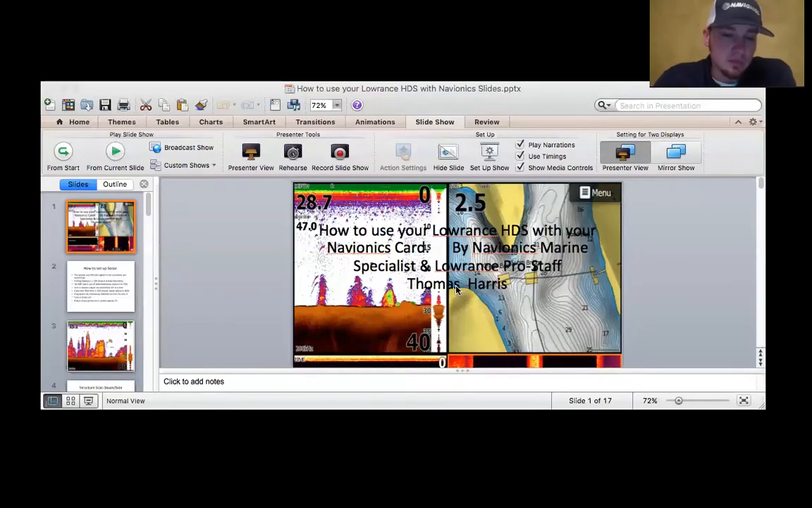Now I've switched careers. I'm selling boats at Mayor Marine, located in Fredericksburg here in Virginia. And even here I'm seeing guys that have dual units and 4 units on a boat, but they don't know how to work it. My goal tonight is to help you understand what you're using and what you're seeing.